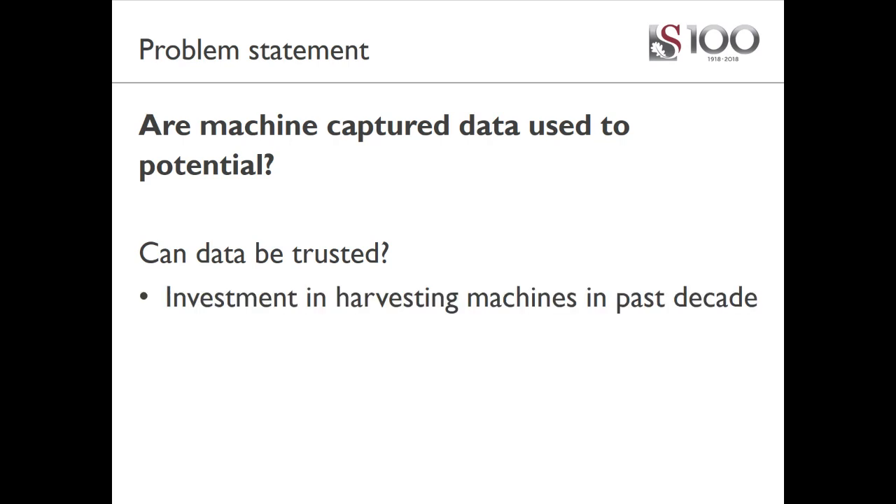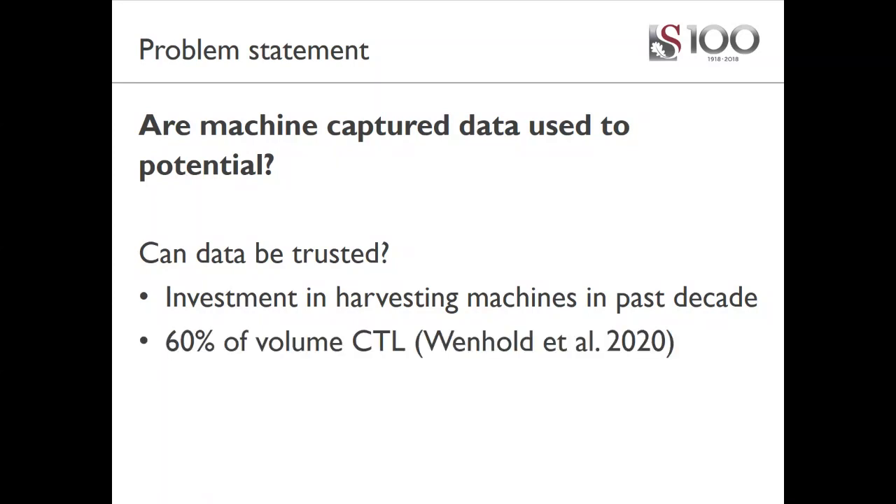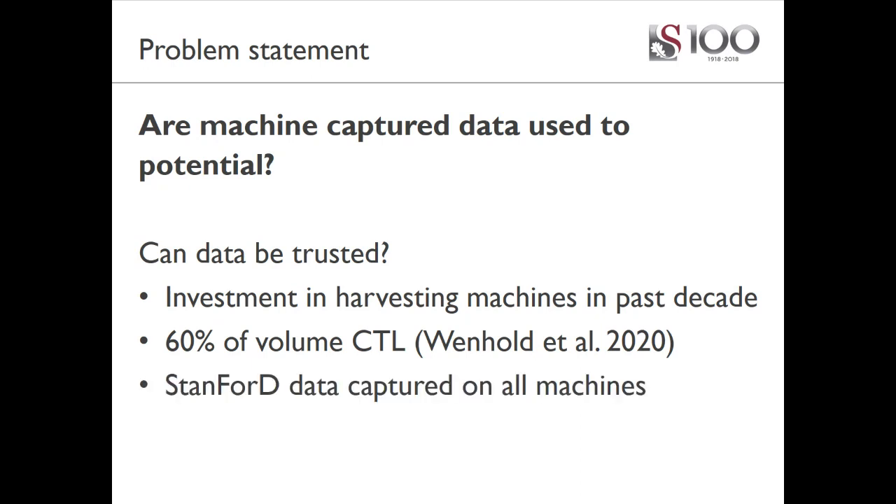Lots of money has been invested in harvesting machines, as all of you must know, in the past decade. And a study by Venold showed that 60% of volume is harvested by cut-to-length systems at the moment. Also, the StanForD data is captured on all machines, and the question is where that is then used. Simon has done a lot of work on this, and I know that there's a working group looking at this as well. So can we add credibility to the data that has been captured by these machines? And we looked at an approach of using LiDAR then.